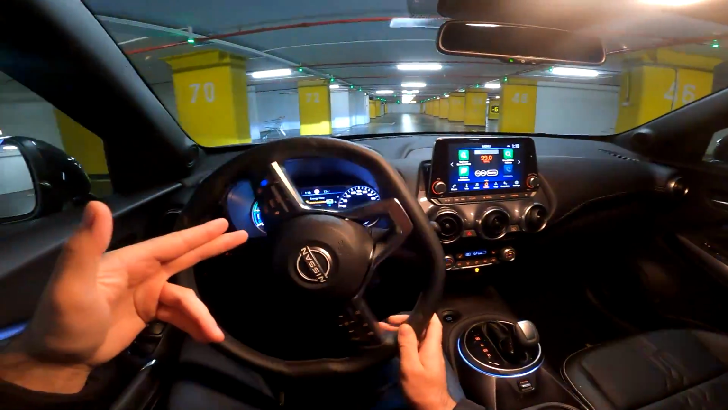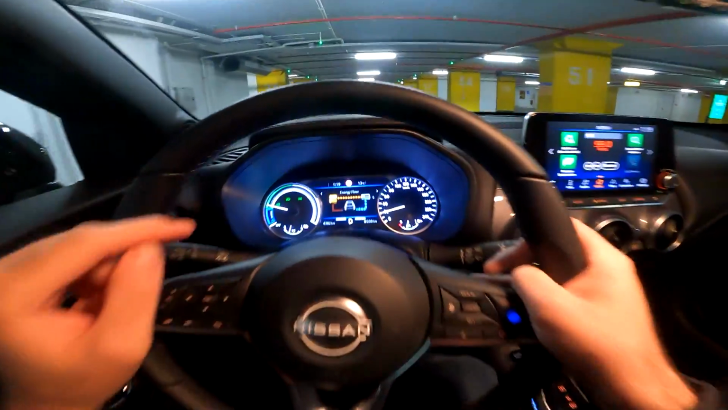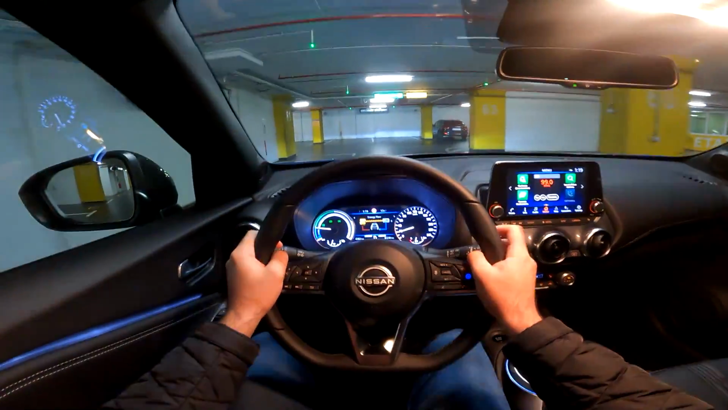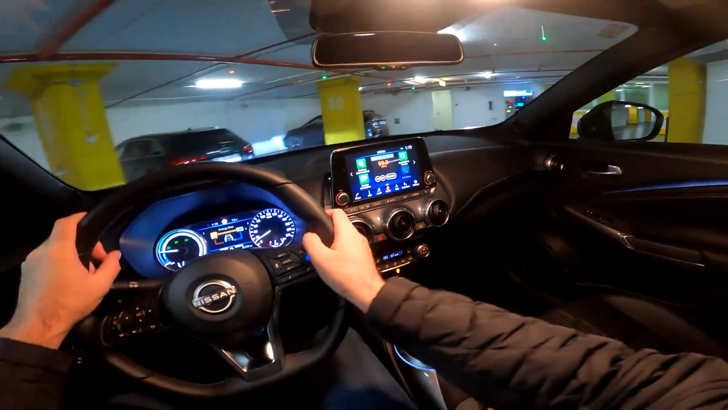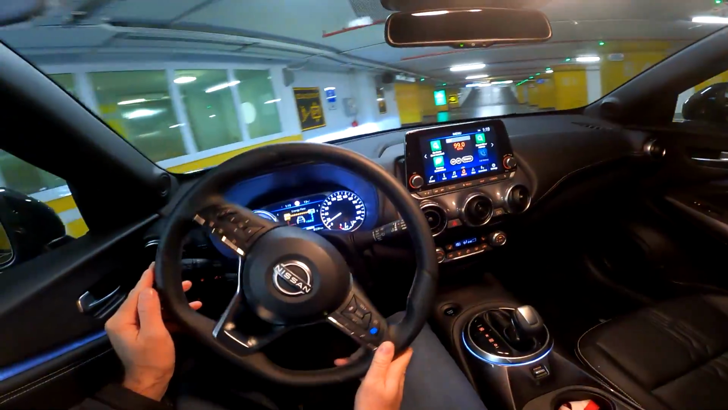So you see, for example, now the engine is on, and you see the energy flow here in front of us. This engine is more efficient than the petrol one, and also more powerful than the petrol one.